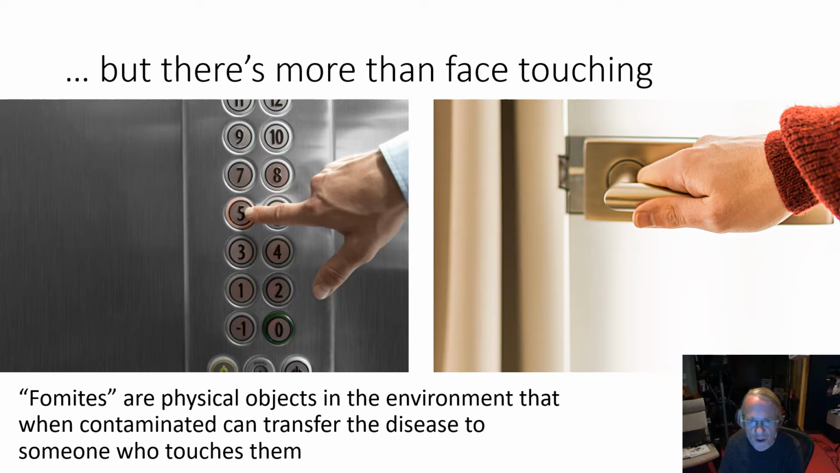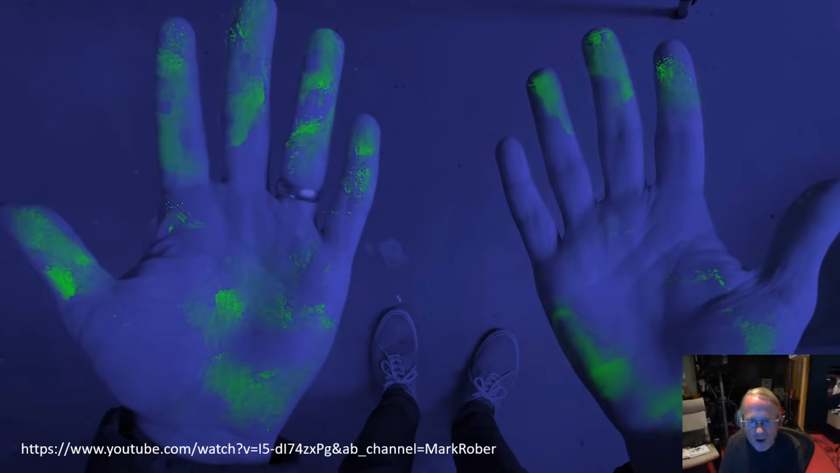But there's more to virus spreading than face touching. Fomites are physical objects in the environment that when contaminated can transfer the disease to someone who touches them. This is illustrated to great effect by a video made by Mark Rober, a YouTube personality. He found a powder that shows nicely in a black light and gave a bit of it to some school children at the beginning of their day. At the end of the day, Rober showed that the powder had spread throughout the room.